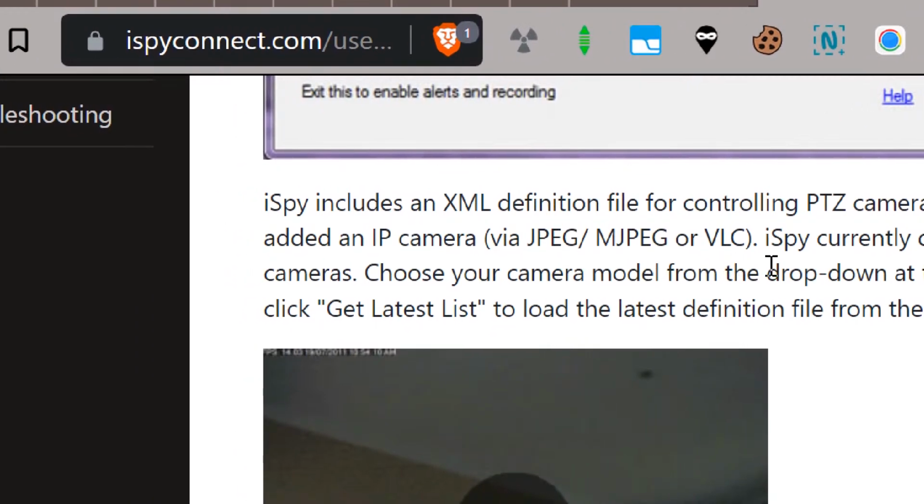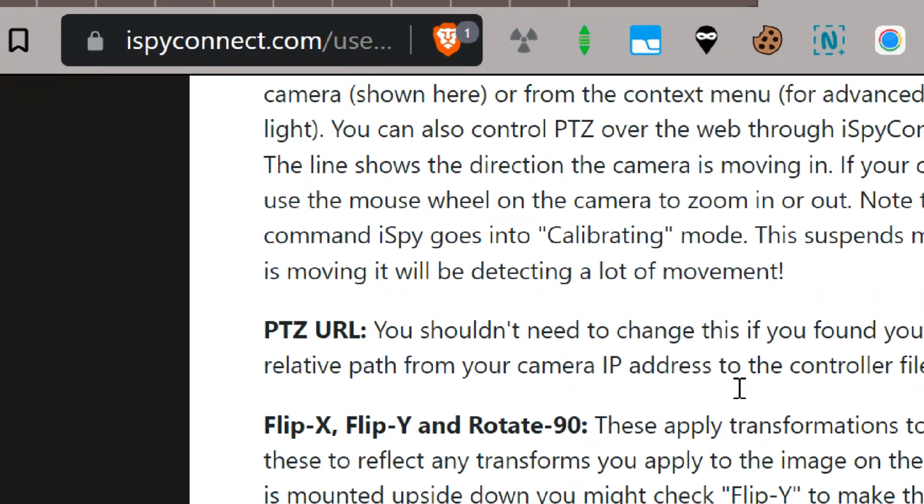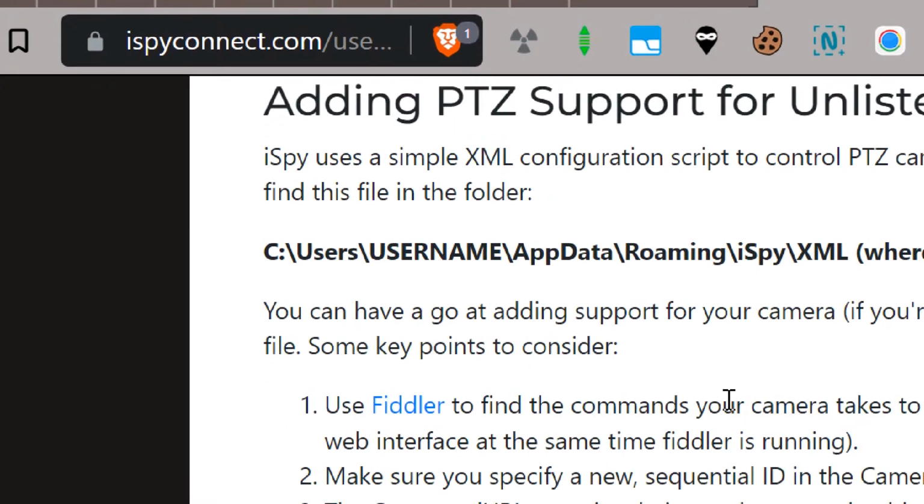So it wasn't any of those ones that we had, was it? Damn. Or VLC. Why VLC? Why not? So maybe I should have chosen VLC then. It's too much to figure out. You shouldn't need to change this. Yeah, but what is it? Add-in support.